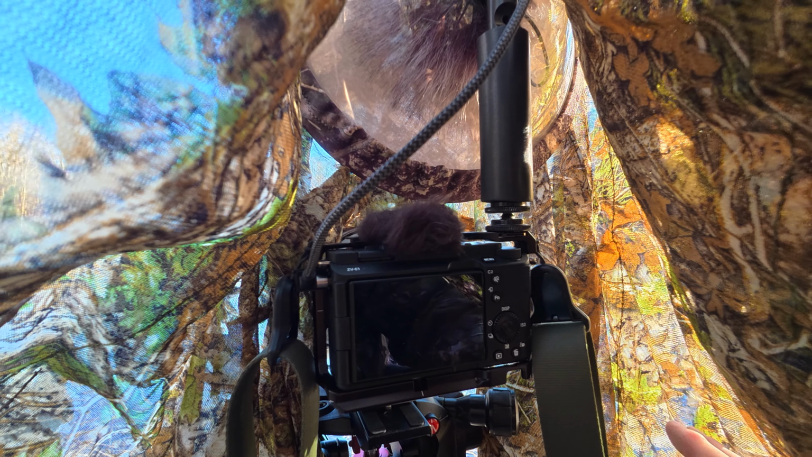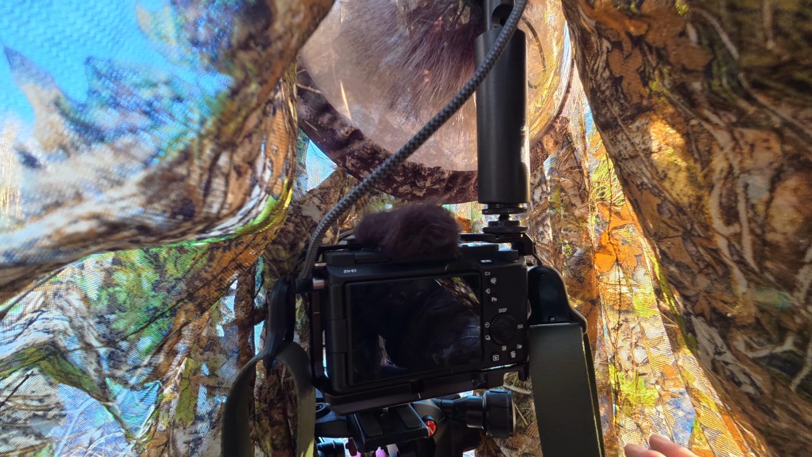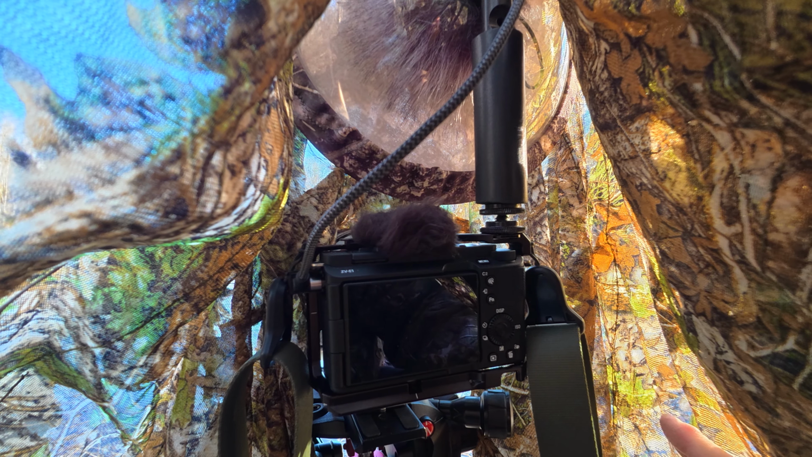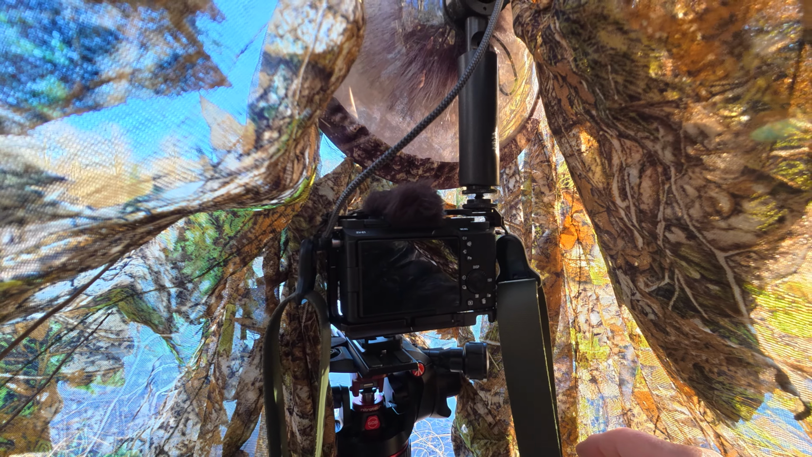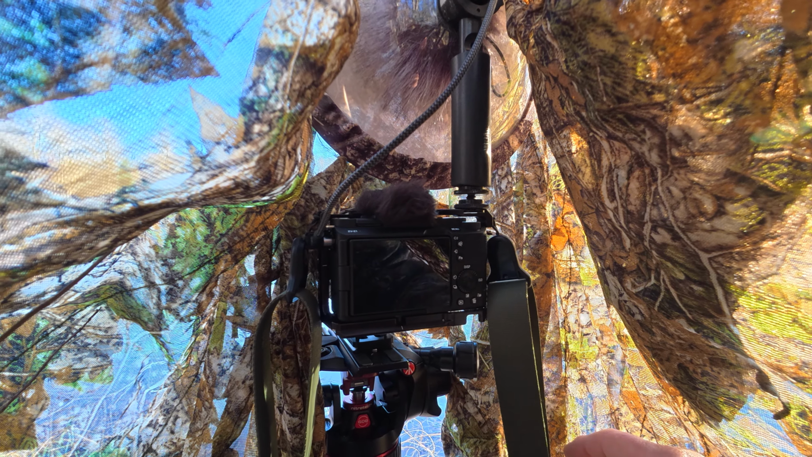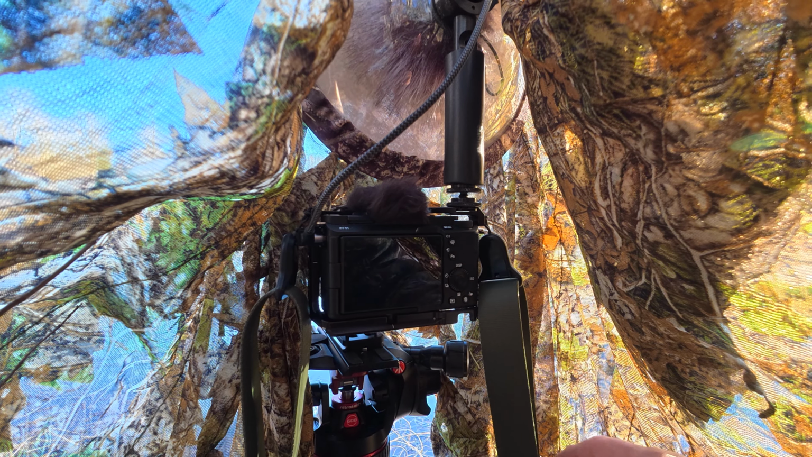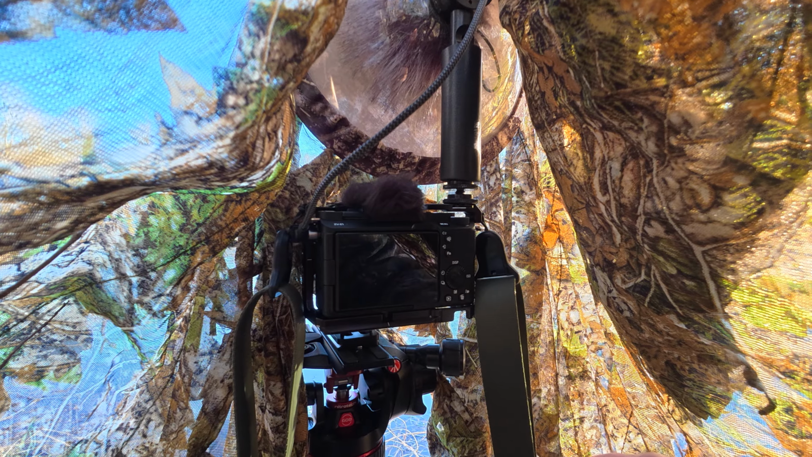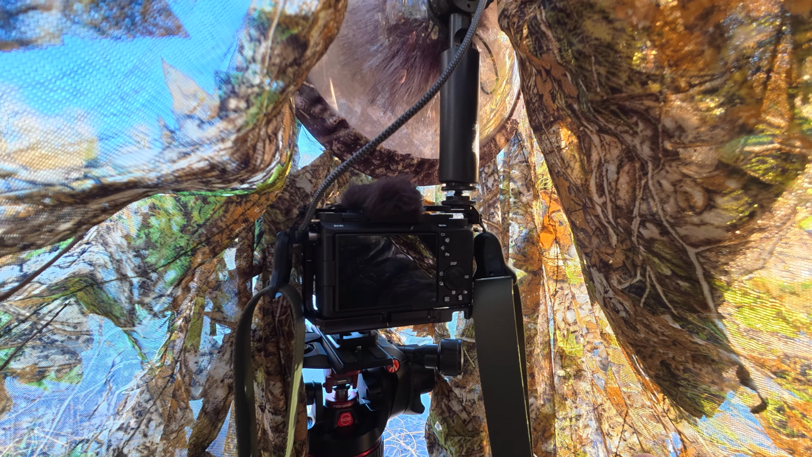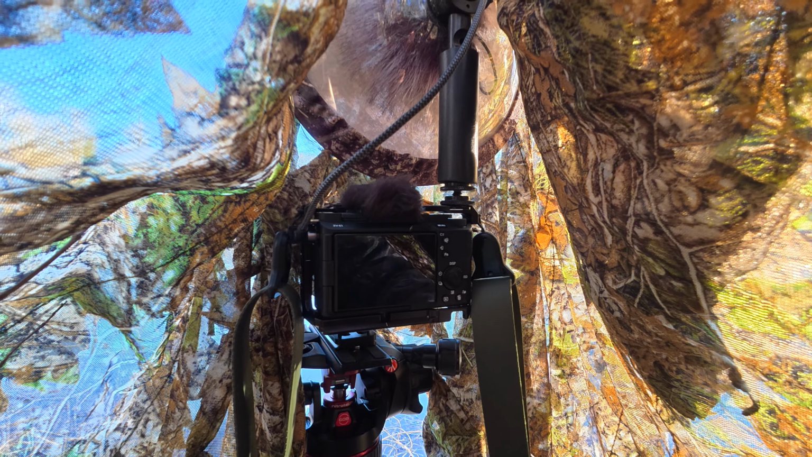I can get very clean 20 to 30,000 ISO, and I can really get recordings at 100,000 ISO. It looks noisy, but it's decent for what I'm doing. You can't expect it to be perfectly clean, and in that kind of darkness where I can just barely see things, it could see better than me.